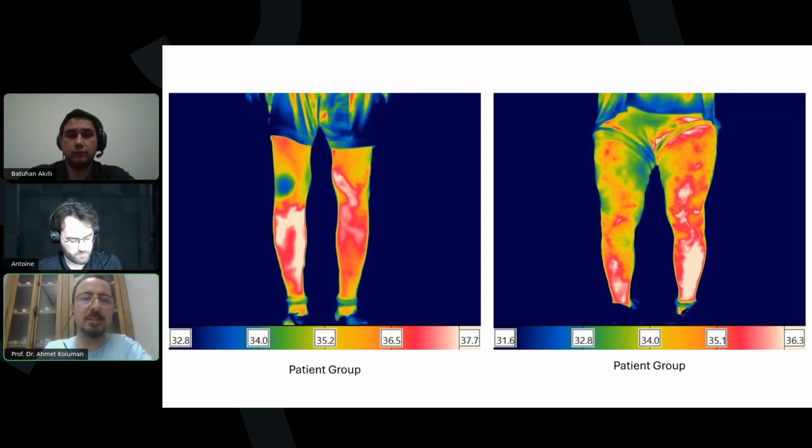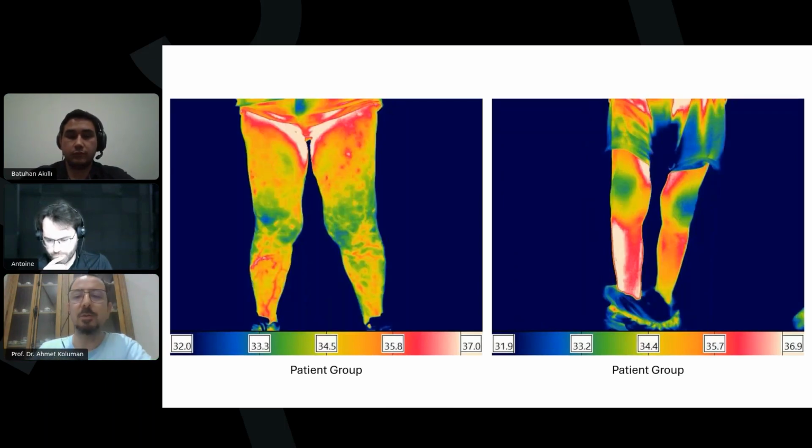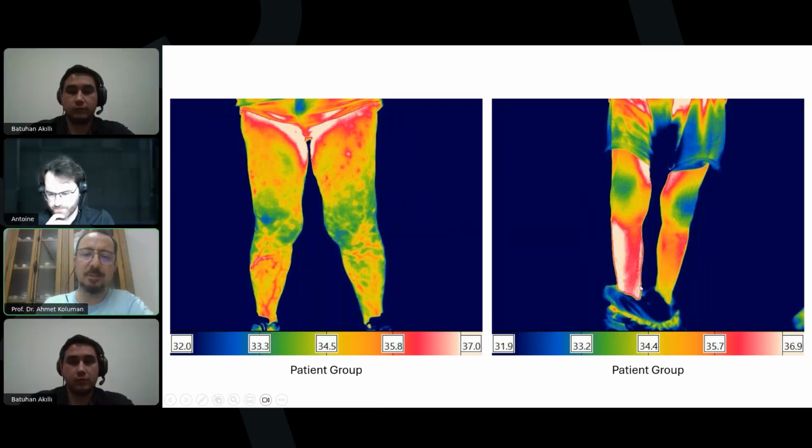These are the patients. You can see the heat changes, and these patients have blood occlusions, blockage, in the red areas where the heat increases. As we move to another group, this is also the patient group. This one is especially interesting. You can see the vascularization here, but you can also see the widespread heat distribution on the patient.